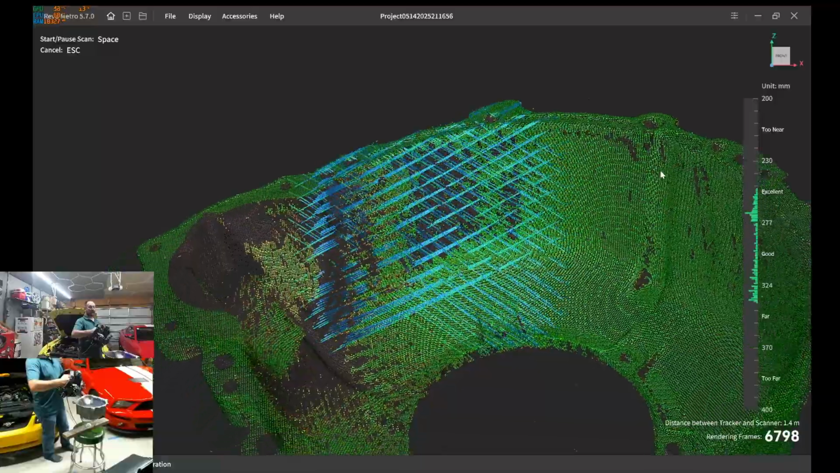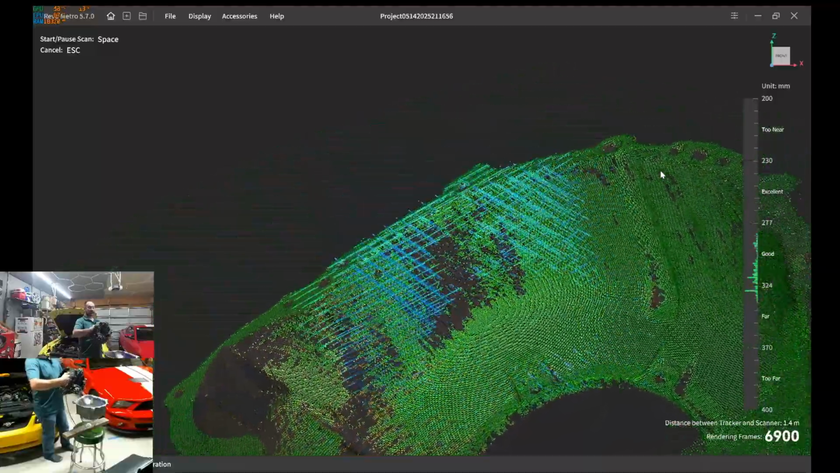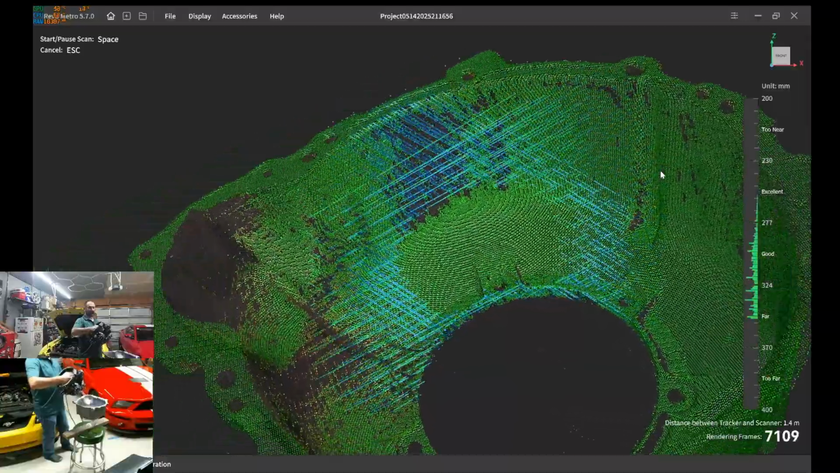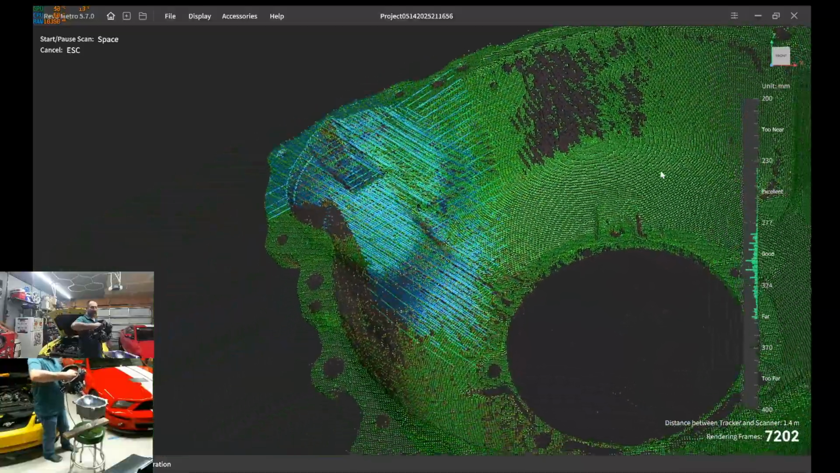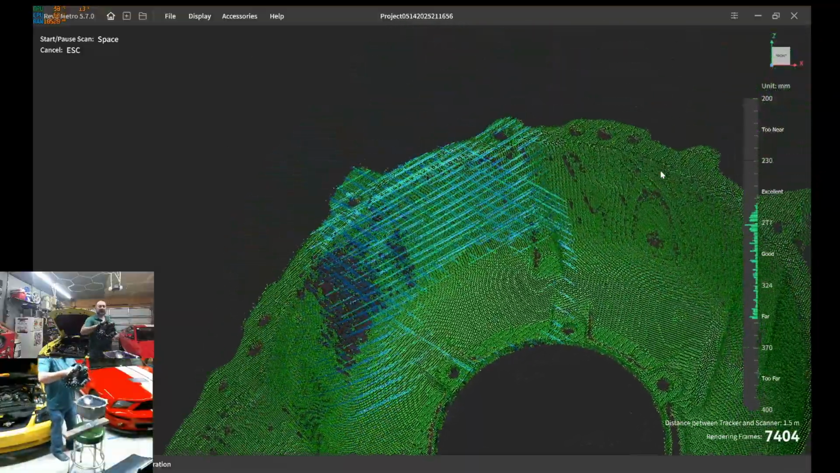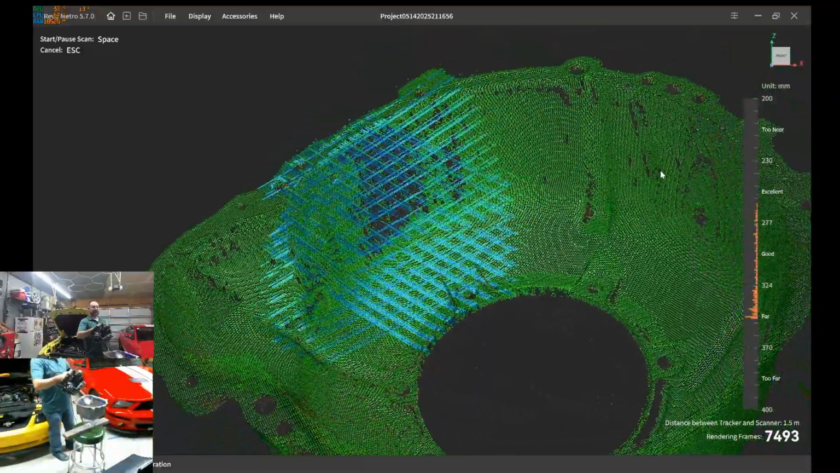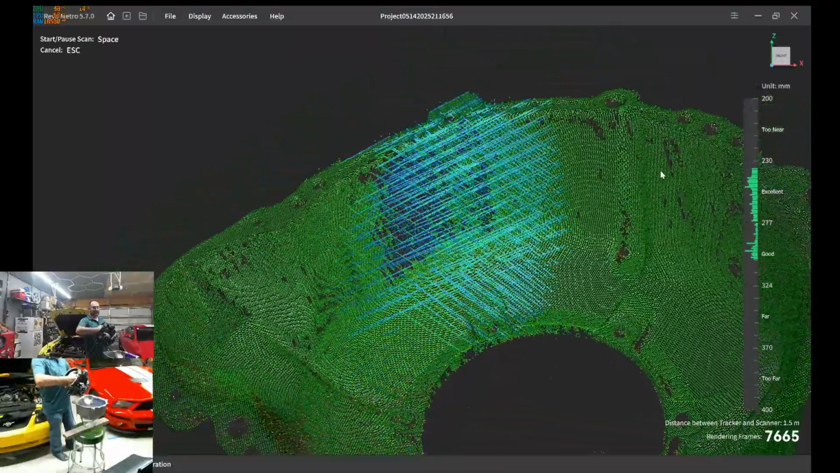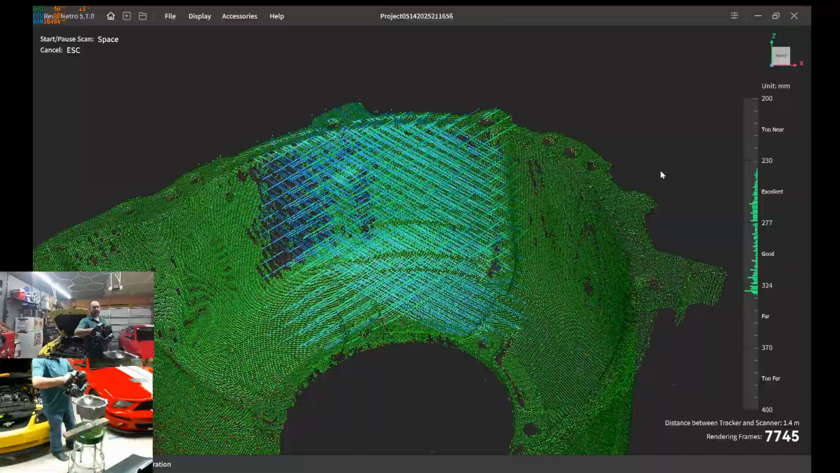It has no problems losing, it's not losing track at all. Now, there is some corrosion on that portion of the bell housing, so I'm pretty sure that's just why that's not scanning. So I can solve that. Right now, I'm at default shiny mode. I'm gonna bump the gain up just slightly, and that should pick up.